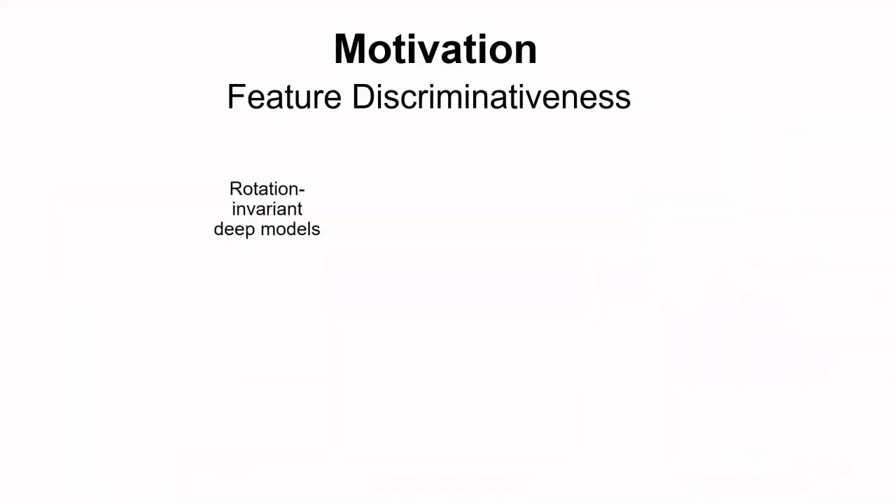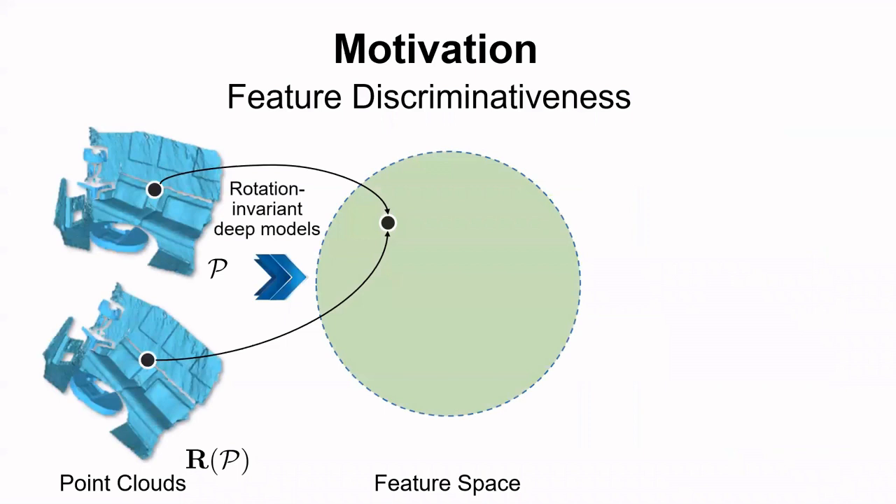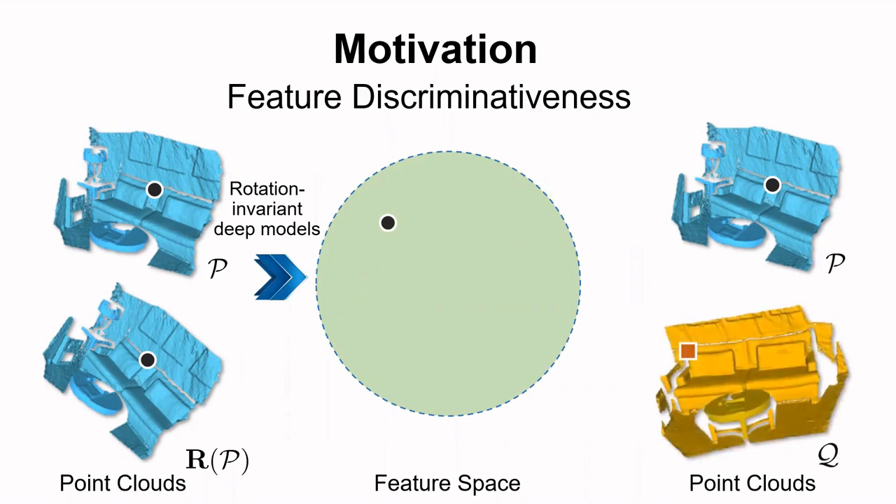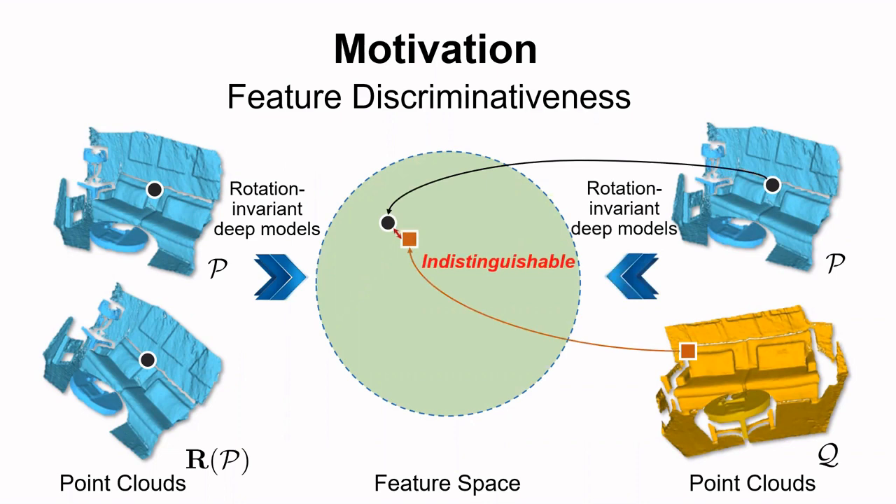There are also some deep models that are designed to guarantee the rotation invariance. However, they suffer from their non-discriminative geometry description. That means, given a point cloud P and a point of interest, and a non-corresponding point in point cloud Q with similar geometry, existing rotation invariant deep models project them to similar descriptors which are hard to distinguish.